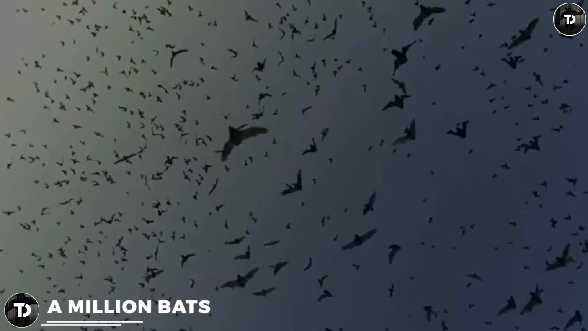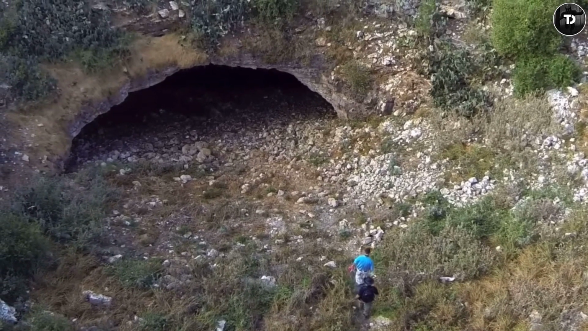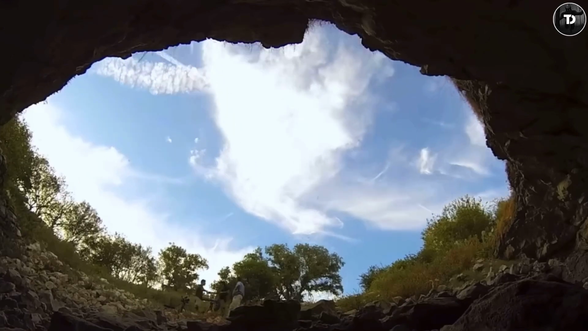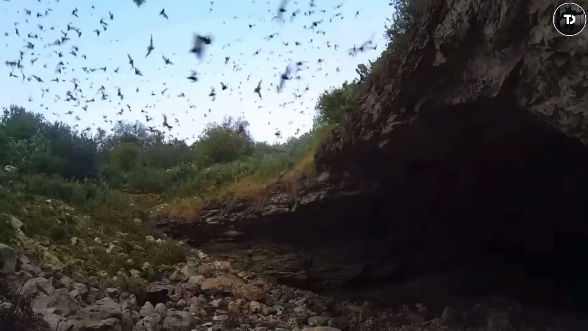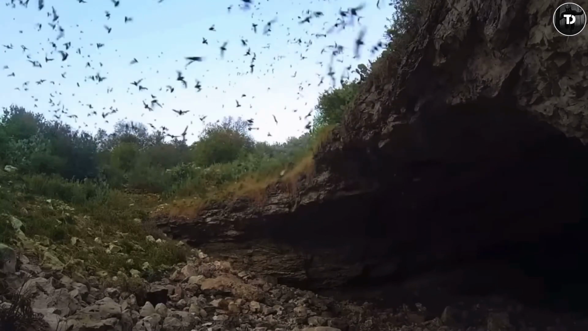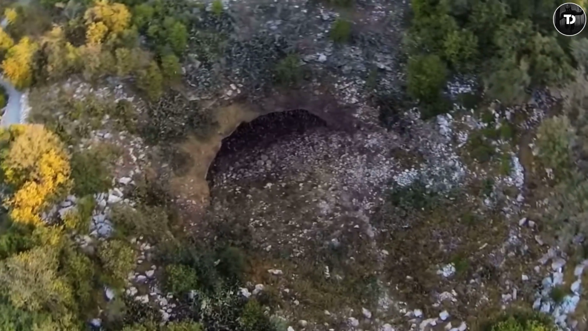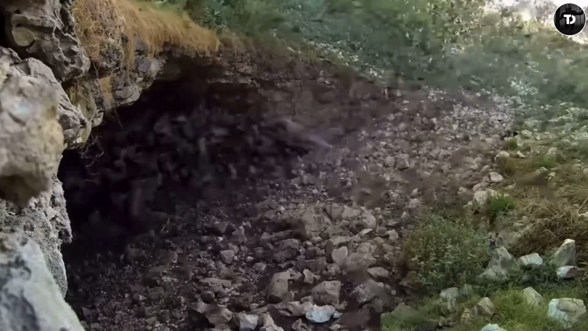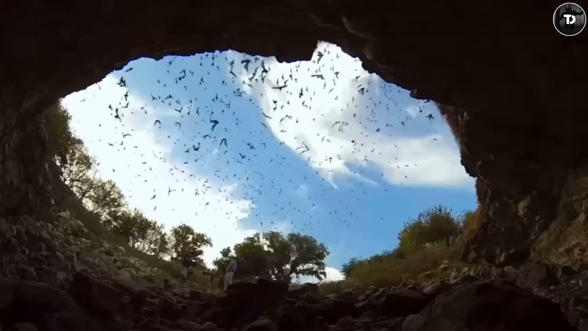A million bats. This cave in Mexico is filled with thousands of bats. I don't know about you, but I haven't seen bats flying out in such numbers anywhere ever. But if you enjoy watching bats, this spot in front of the cave is the best place to enjoy them. Bats fly out in millions and set out for hunting as the sun sets and the dark emerges.